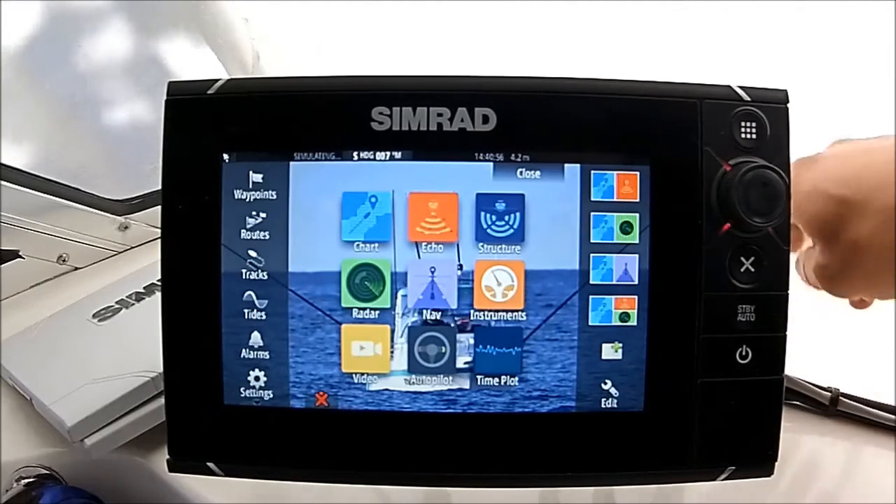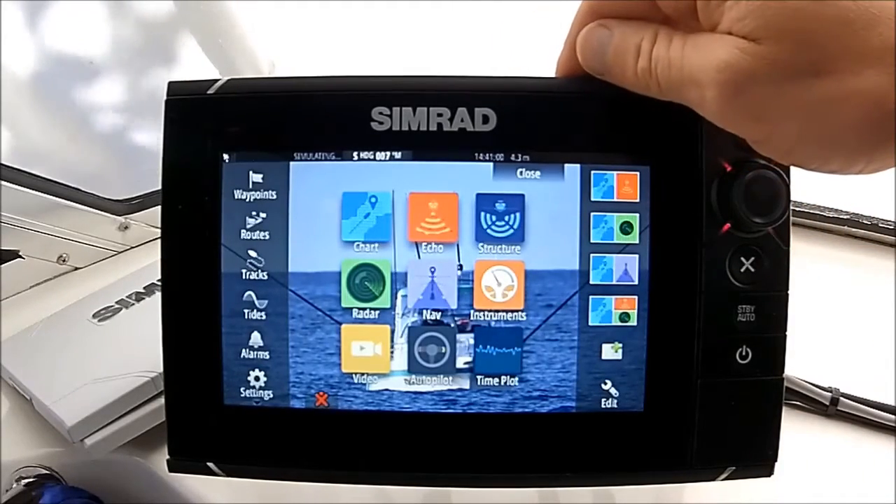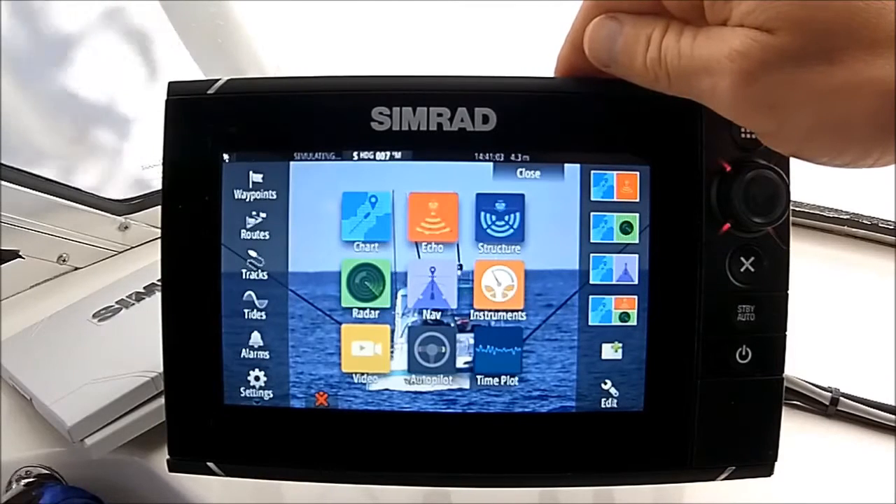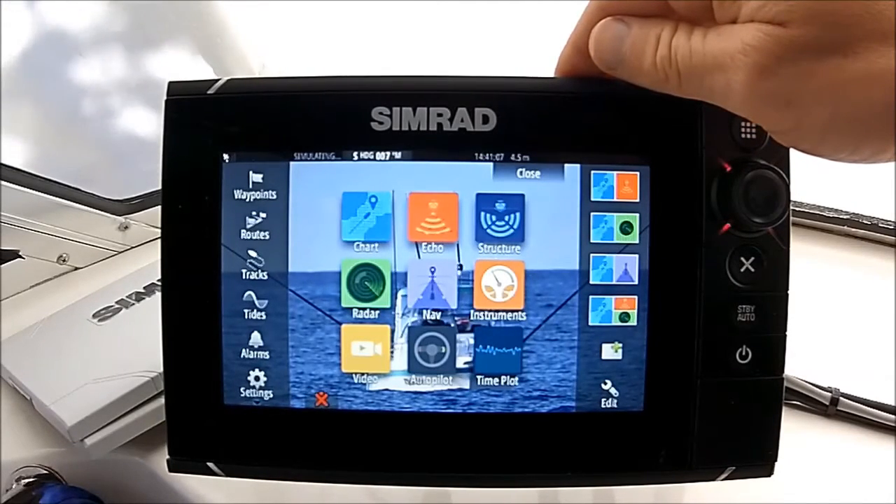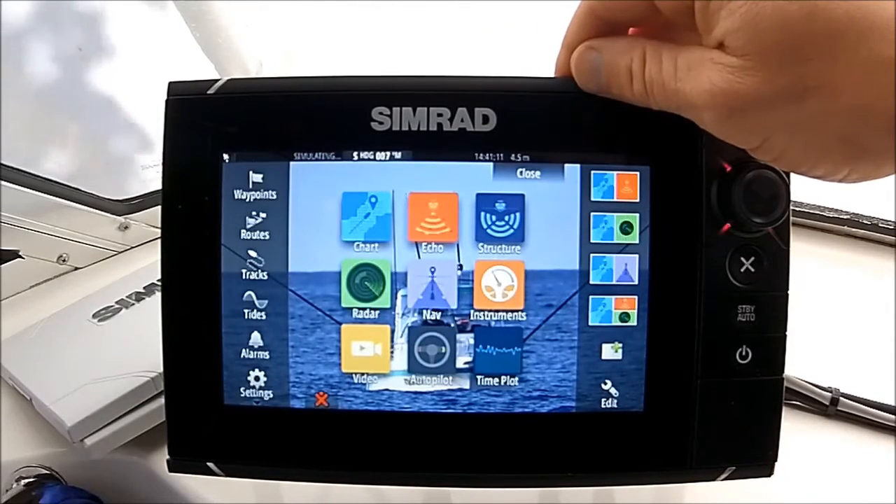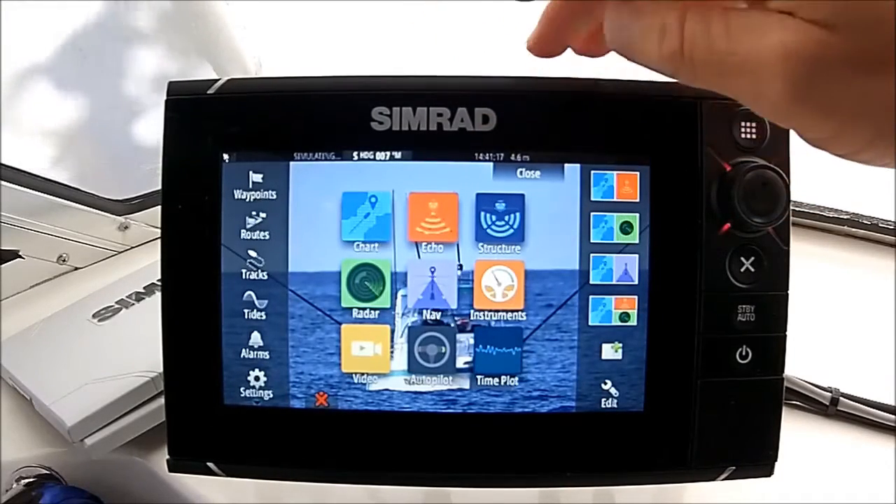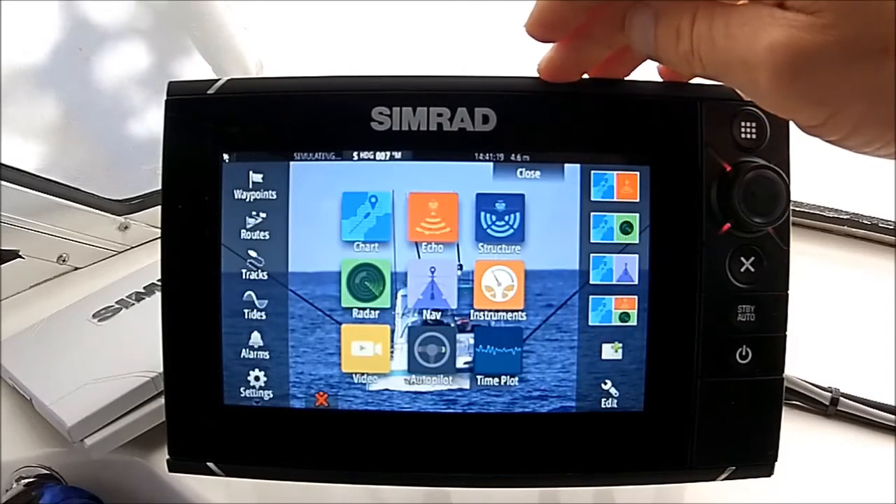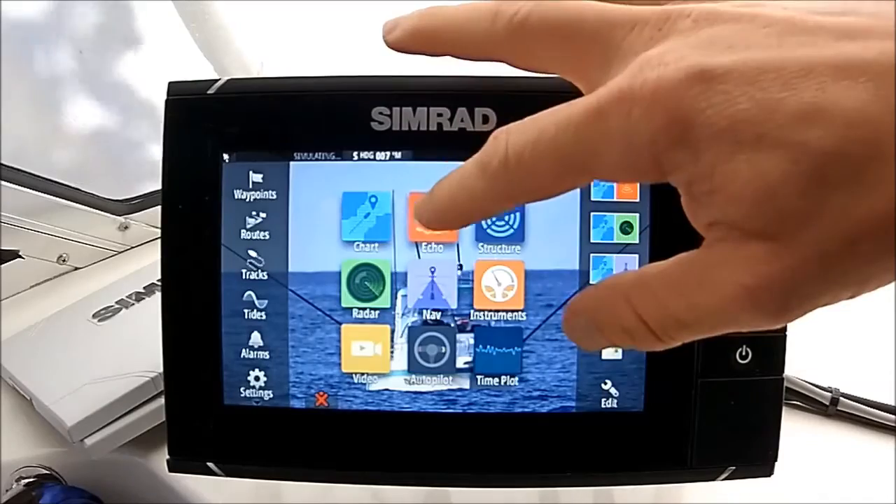So what we're going to do is just go through and show a couple of little features. I'm running in simulation mode here, so unfortunately you're not going to get real time. It's the only way I could really do it without making people feel seasick watching the video. So it's only going to be showing shallow water, but the same settings apply regardless. Alright, so here we go. If you need to get to your sounder screen from the home screen, it's just a matter of touching echo.